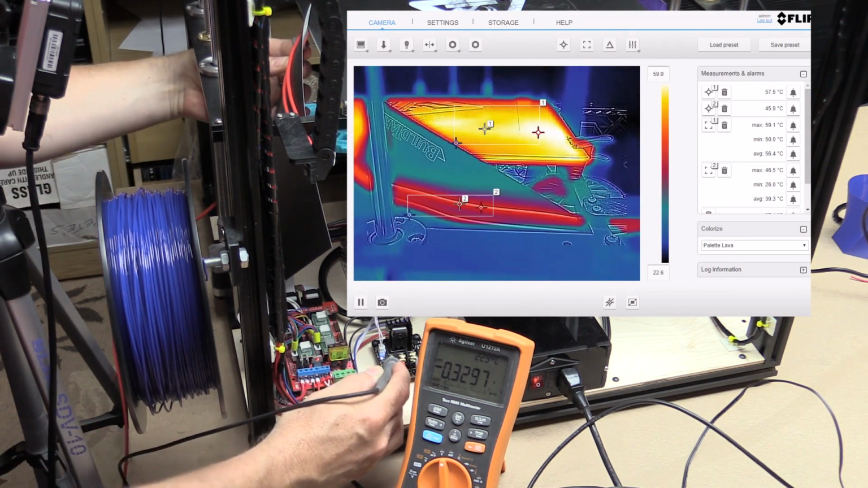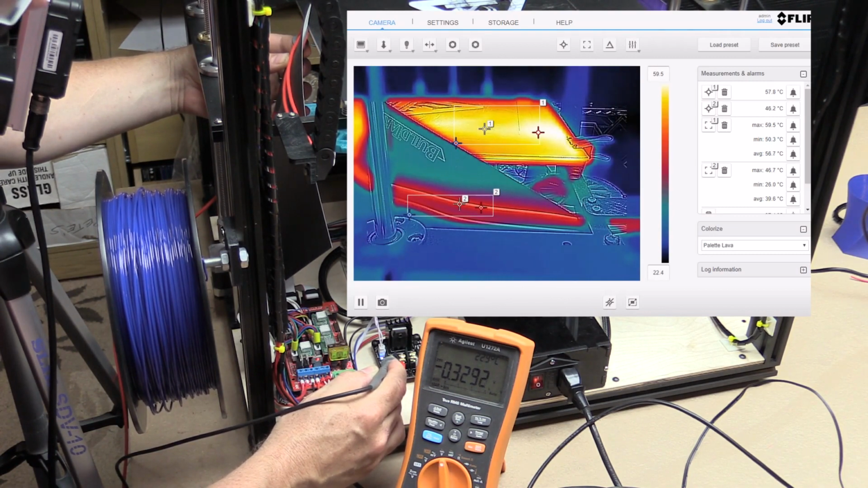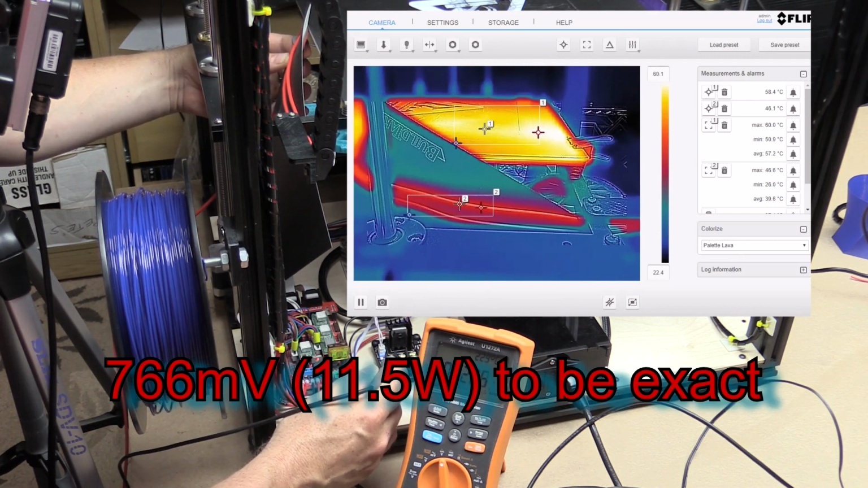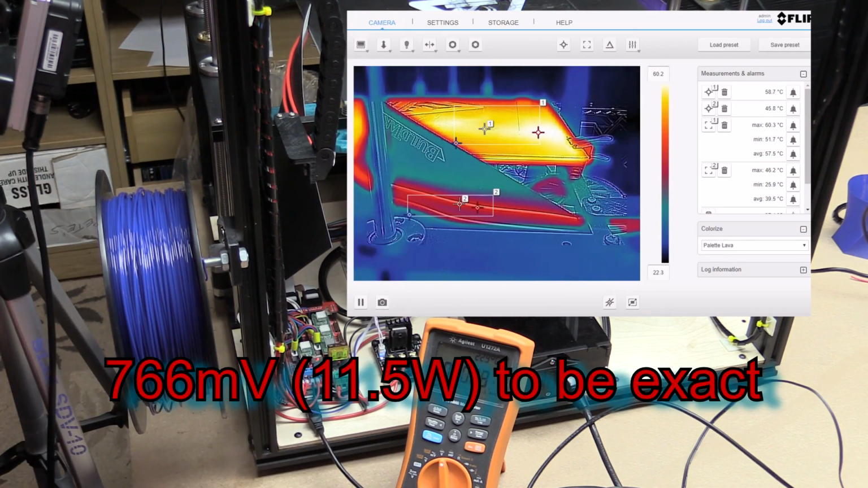Okay, so I'm on one end here and here, and on just one wire alone, I've got 330 millivolts. So that's going to be the same on the other one, both wires are the same length. So that's 600 odd millivolts just lost in those two pieces of wire alone. That's a lot of power being lost, right?